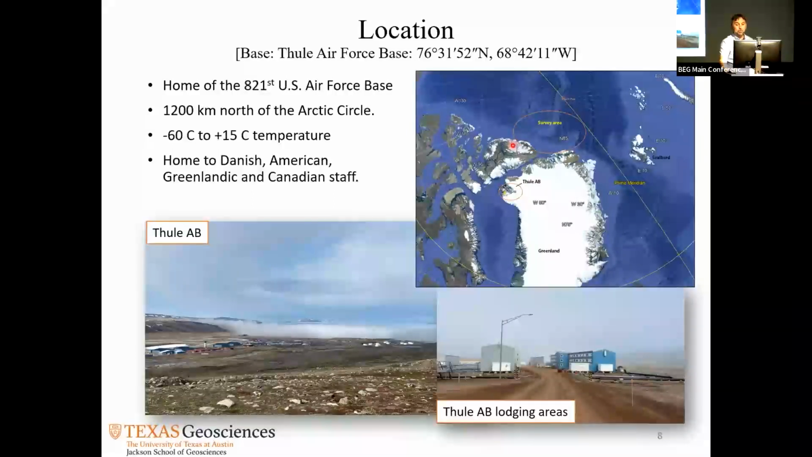But of course, that was the closest place that we could stay. Thule Air Force Base is also quasi-American. It is run by Danish and Greenlandic people, and Canadians also use it as well. Very nice base. You have a lot of luxuries that you can think of.